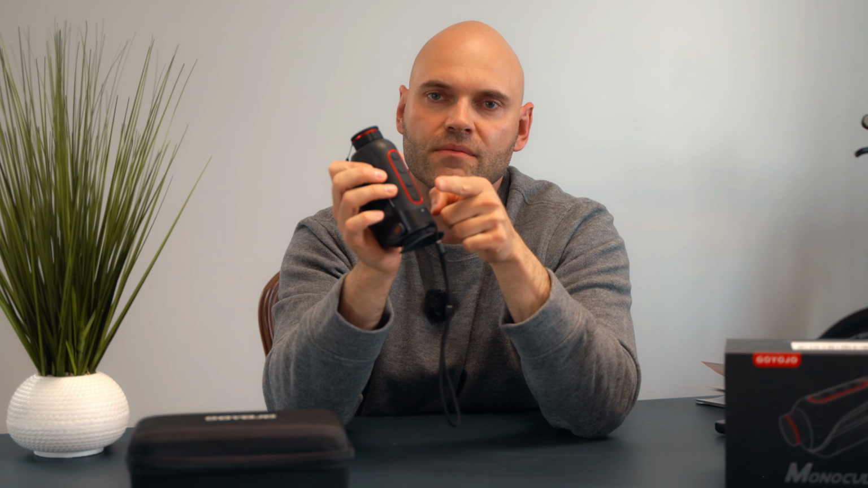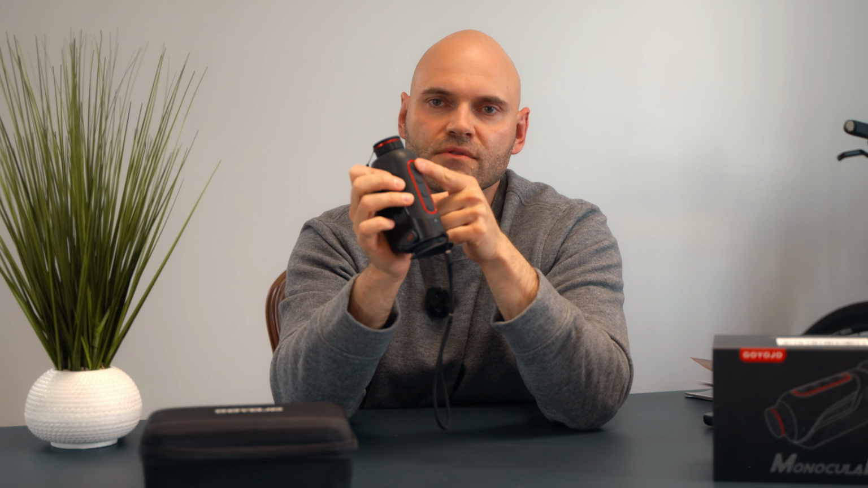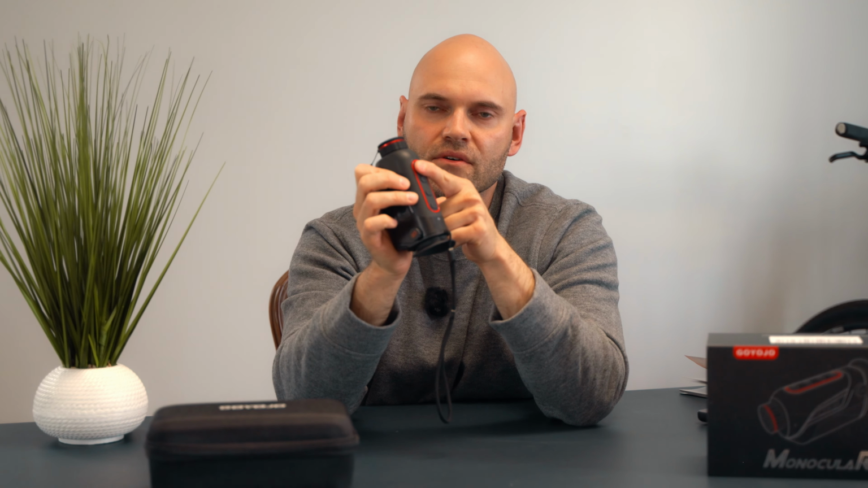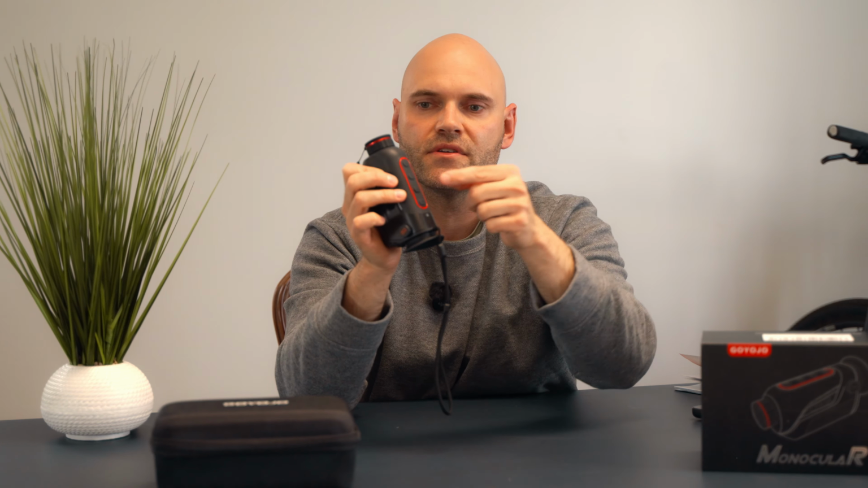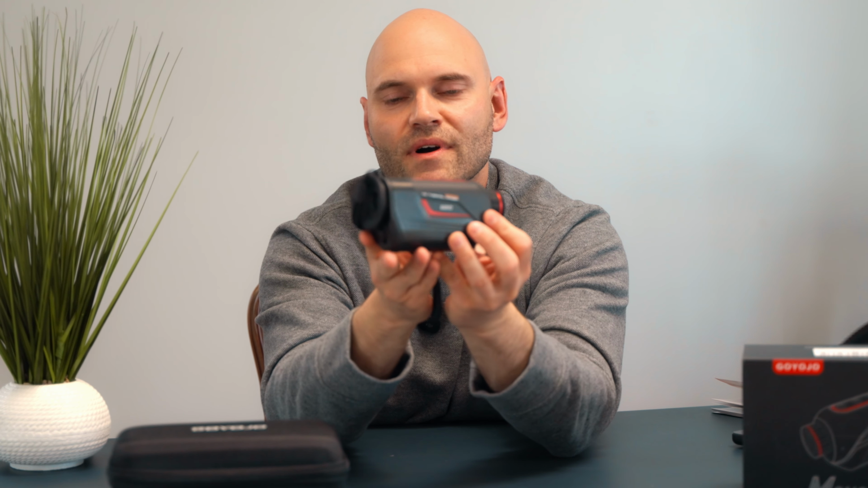This one is going up, this is going down. Here we have confirm, and here we are going back. So we are going back on this one, confirm here, or going further on the second one, and the last two are going up and down in the menu. Super simple. If you have problems with your eyes, you can just literally adjust it here, and that's basically it. Super simple device, I think.